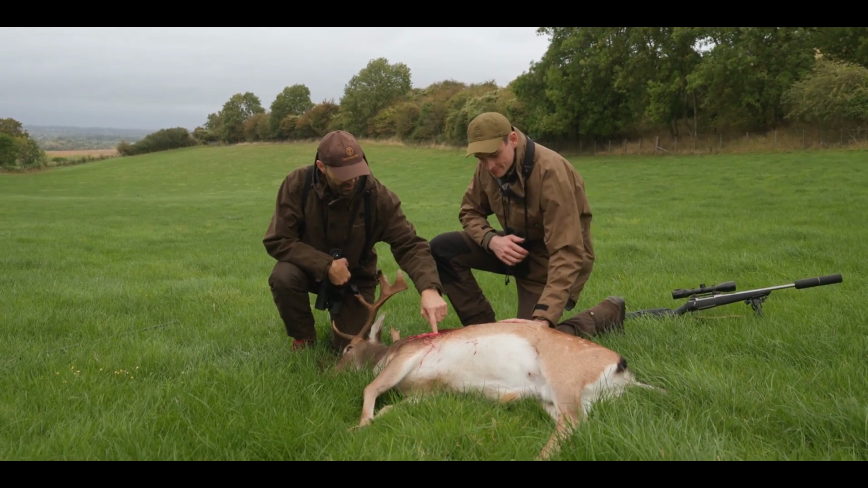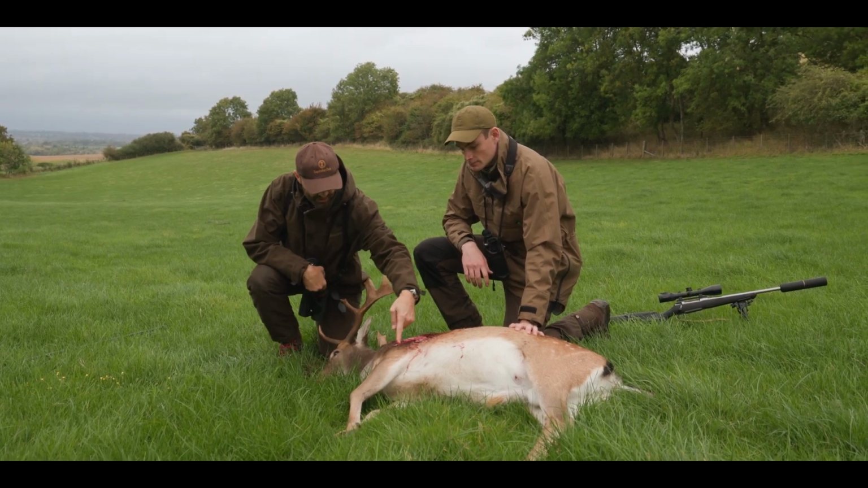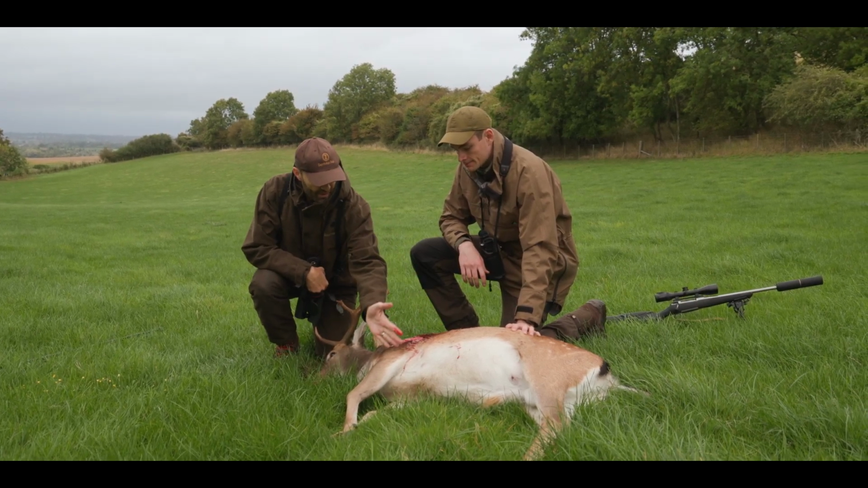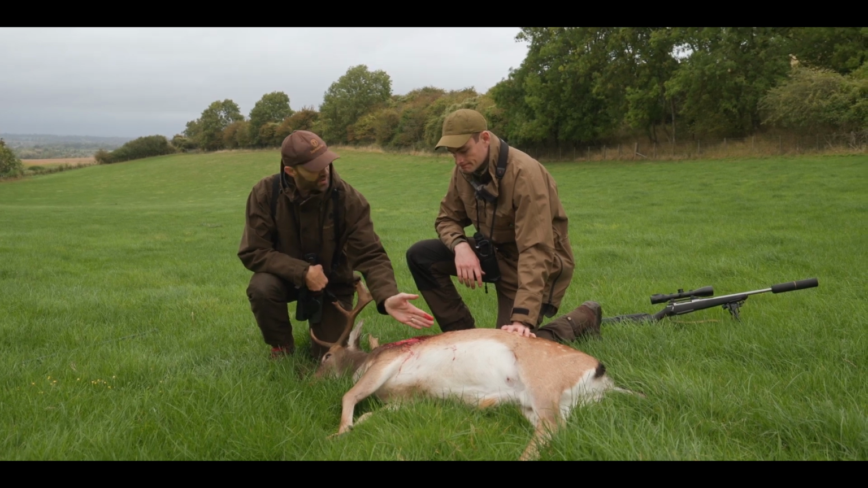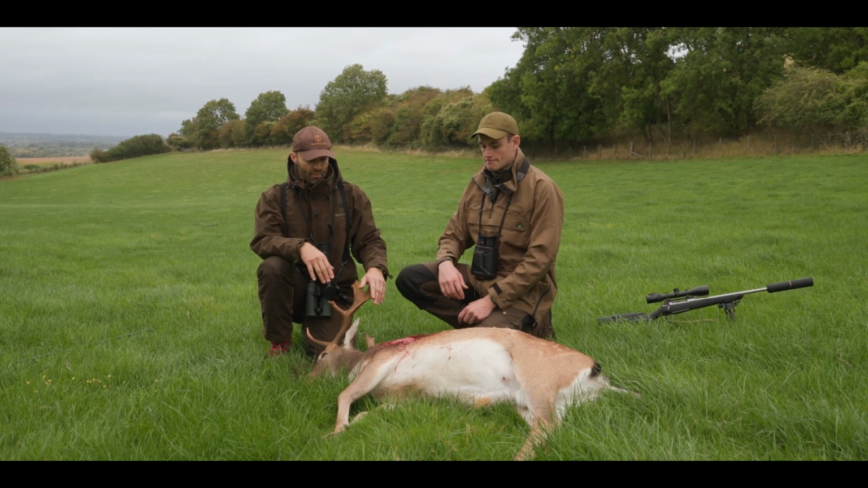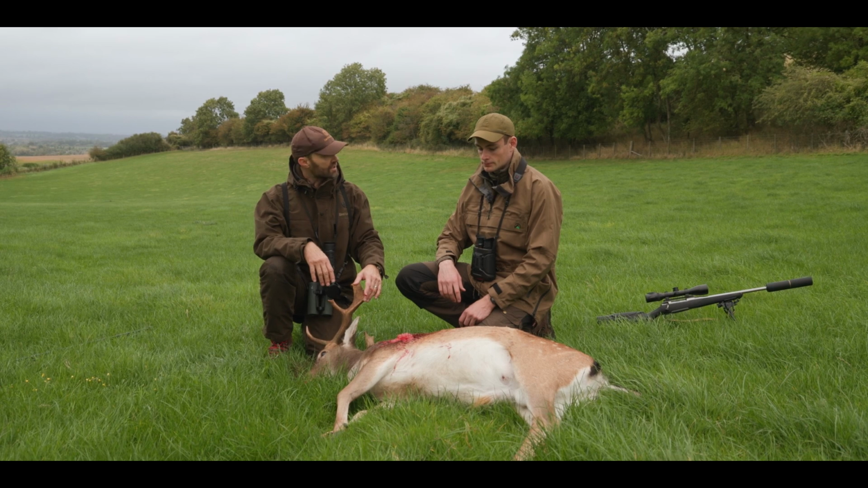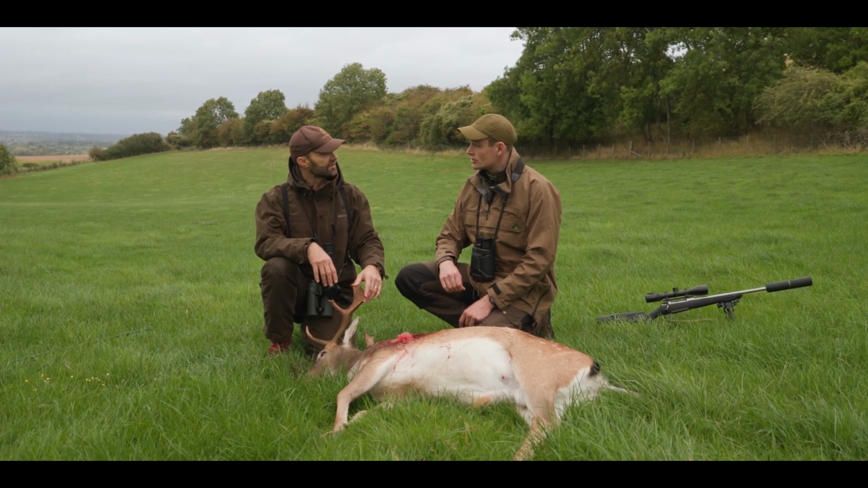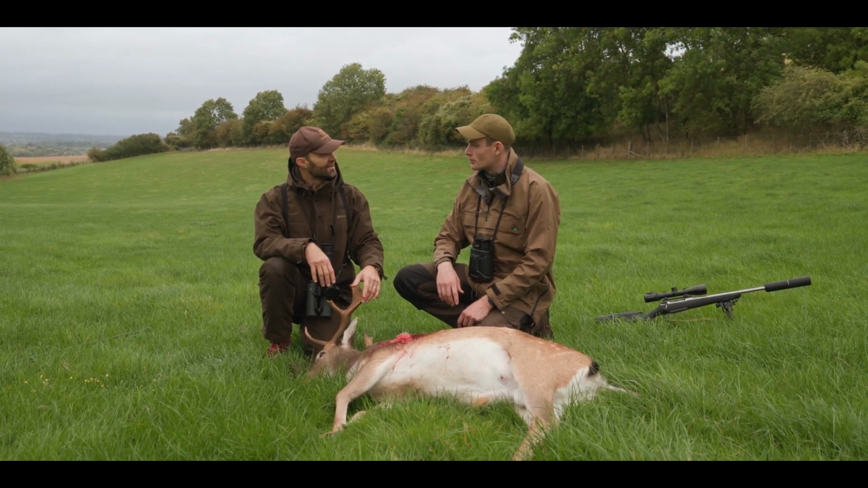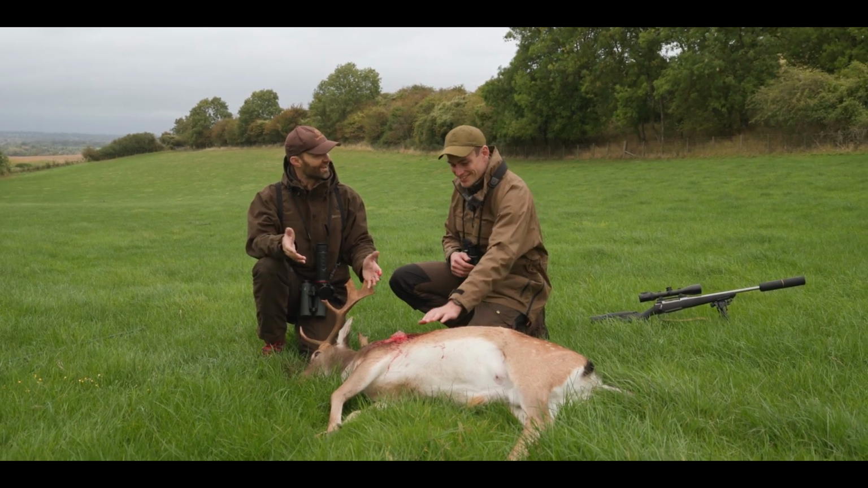Shot placement here is more or less straight up the back of the front leg, about halfway up the animal, just a tiny fraction below halfway up maybe, which is exactly where you're going to find that heart and lung area. It's almost like you've done this before, Jonty. Potentially, yeah. I wouldn't blow my own trumpet, but you can't be taking clients stalking and not be able to shoot yourself. That is true.